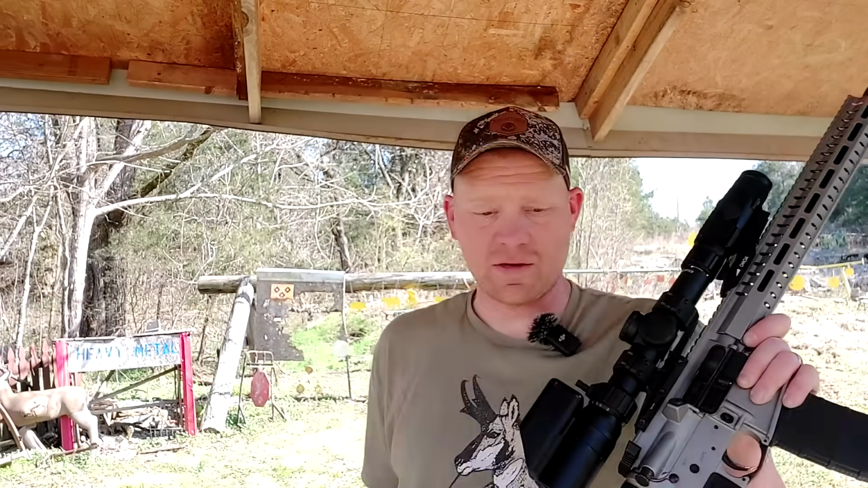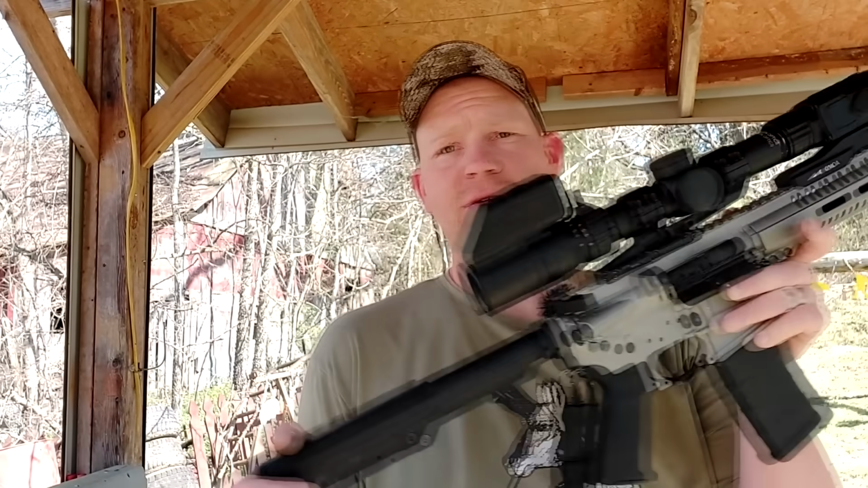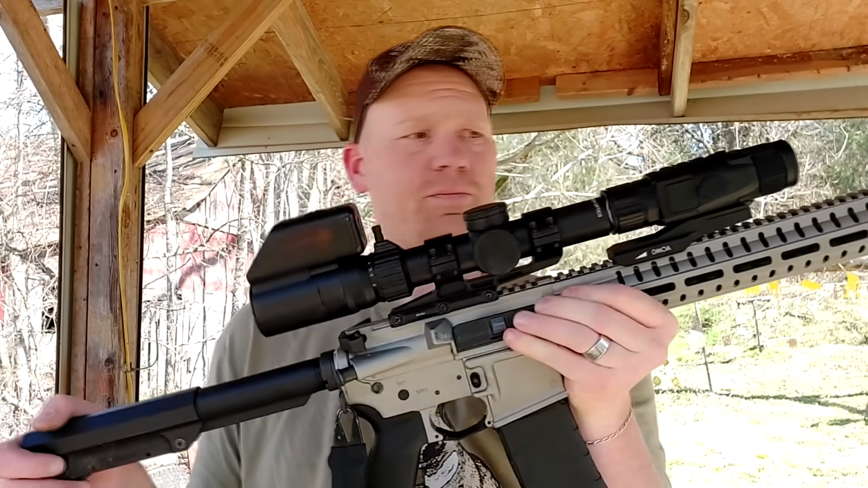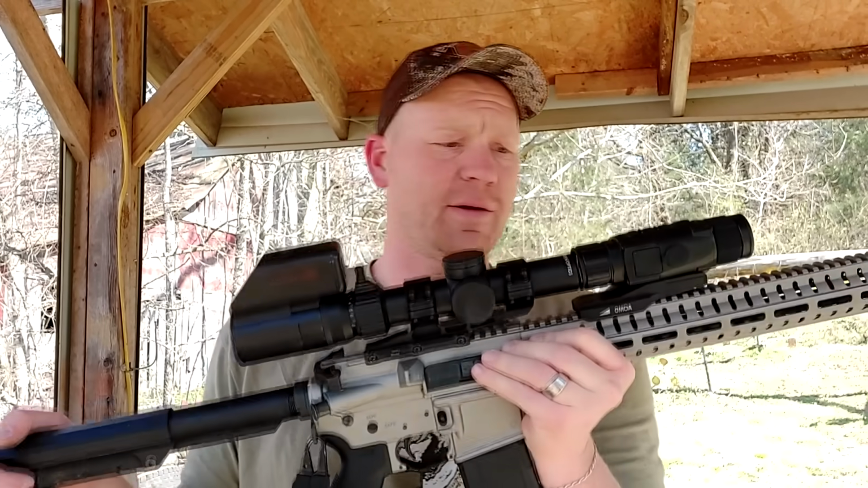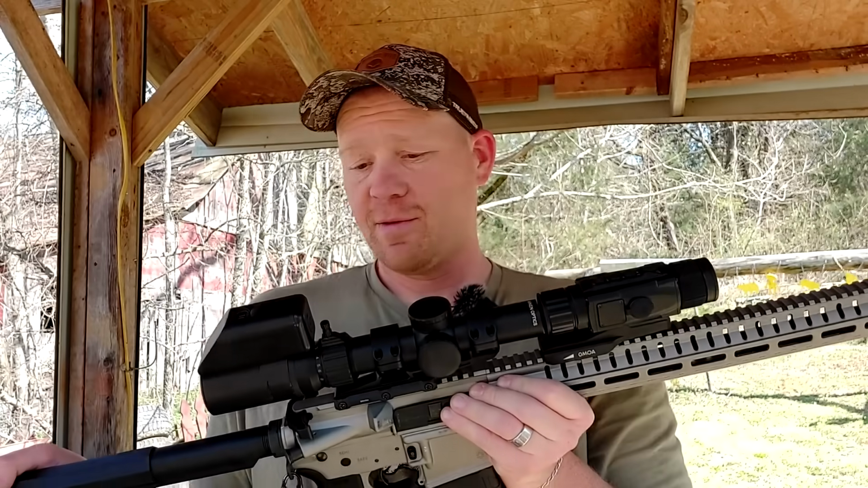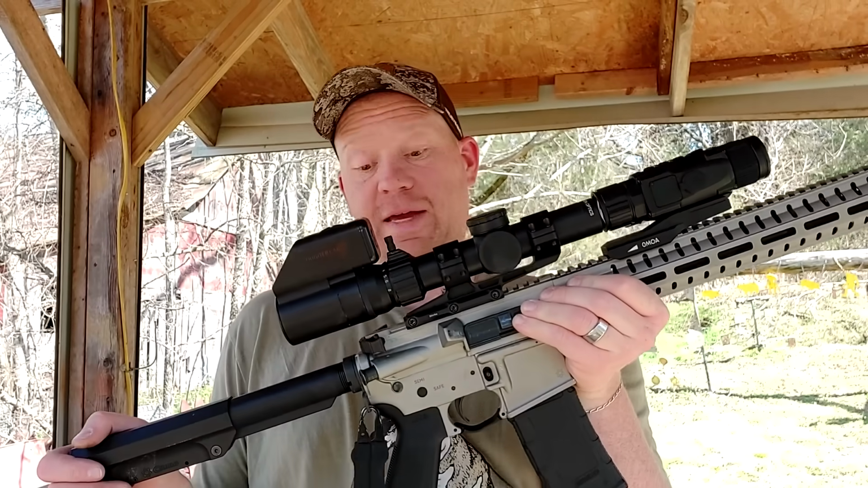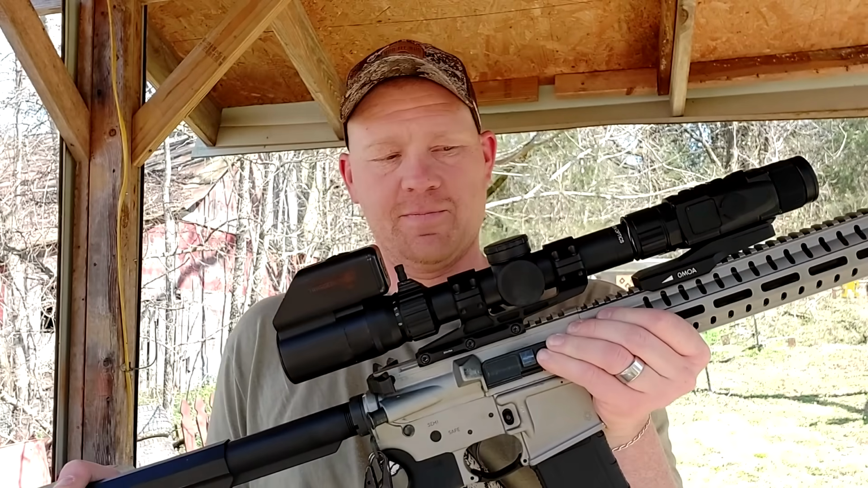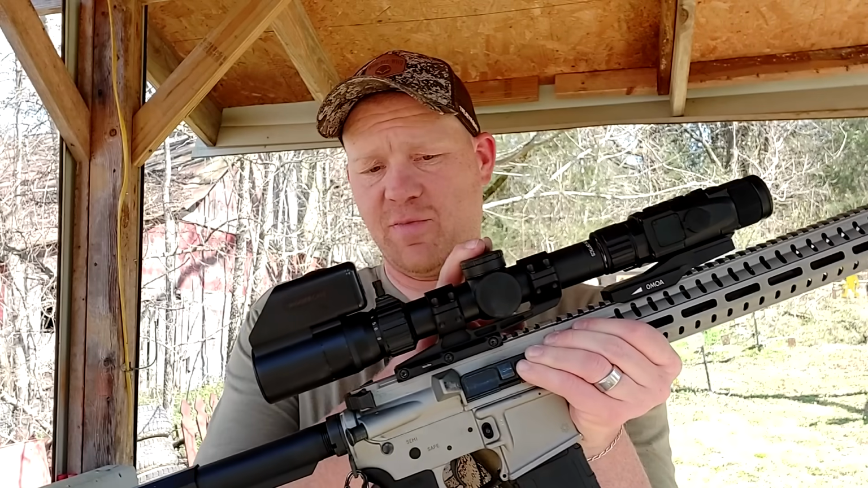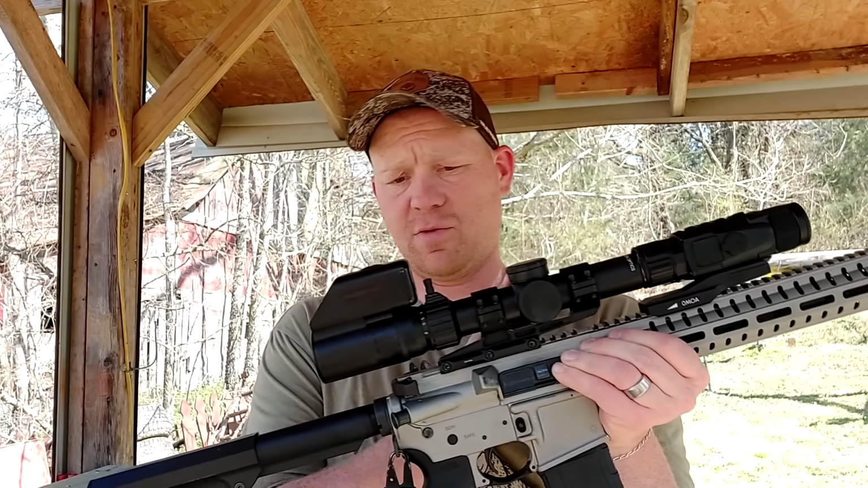So that is the view right there that a bunch of you guys were asking me for. So I'm interested in that Hydra thing, but I want to see it through your reticle. Well, that's filming through the reticle. Now people are going to complain that I was too shaky. Oh, you should have had it in a rest. I know. We'll do that next time. But hey, super quiet. The thing is dialed in. I'm going to leave the LPVO right there. It's sighted in with the subsonic Remington 220 grainers.